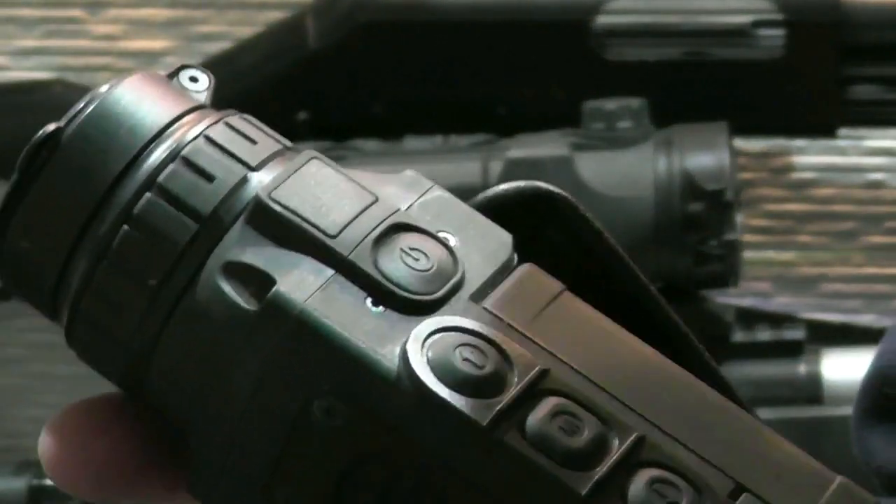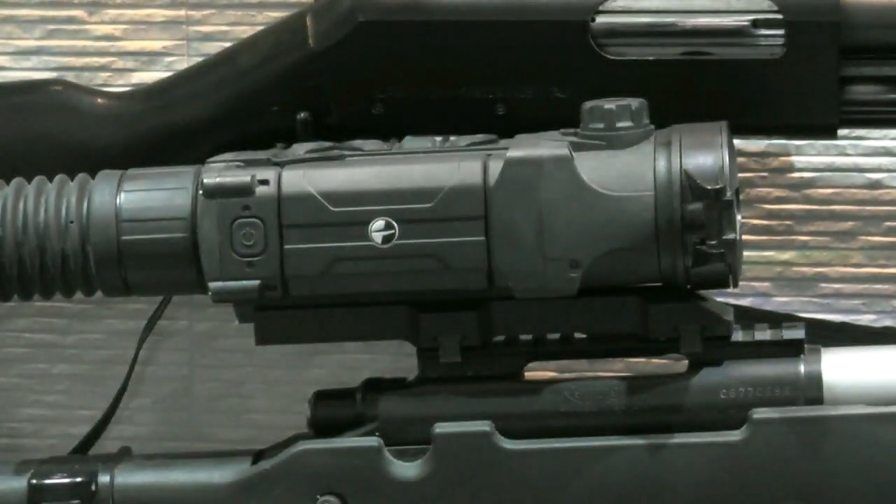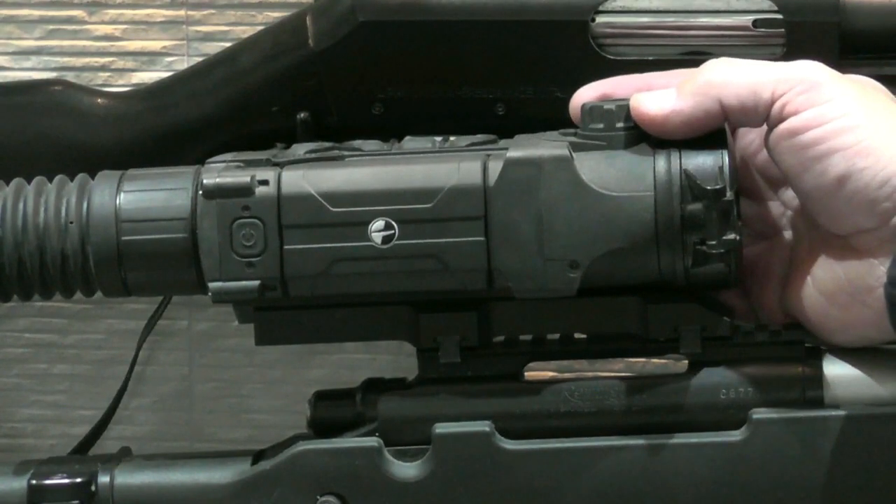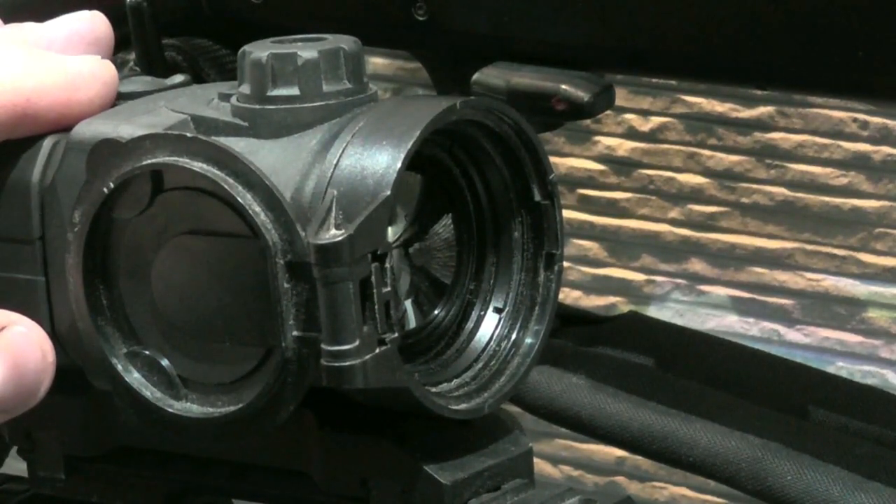Focusing both these units is very simple, using an ocular ring on the front here to adjust your focus. Same as with the XQ50, it has a separate little focus dial on the front here as well. Both units come with a protective front lens cap to protect the lenses from rain and other debris.